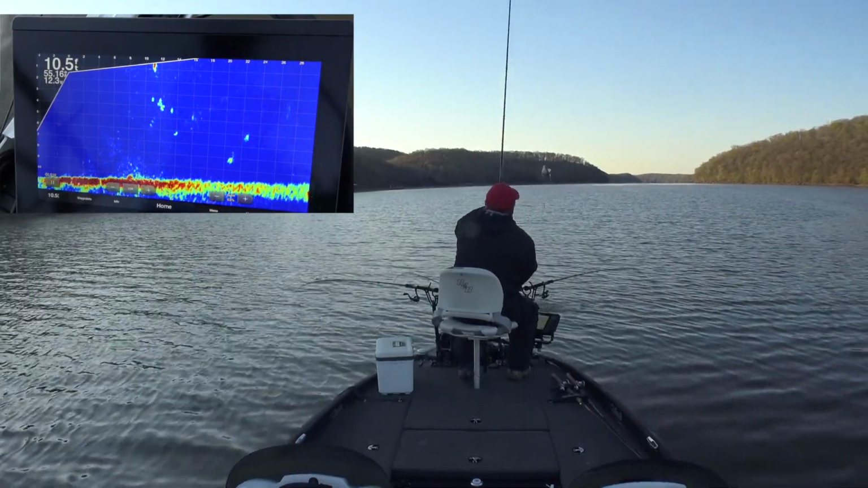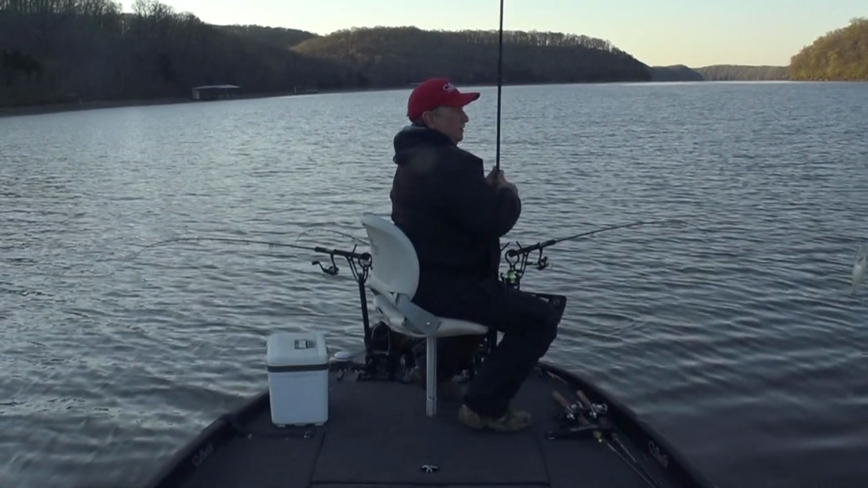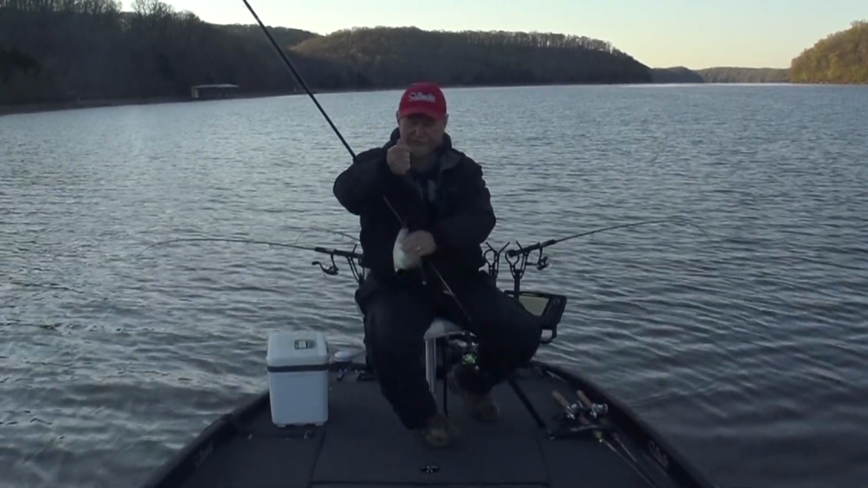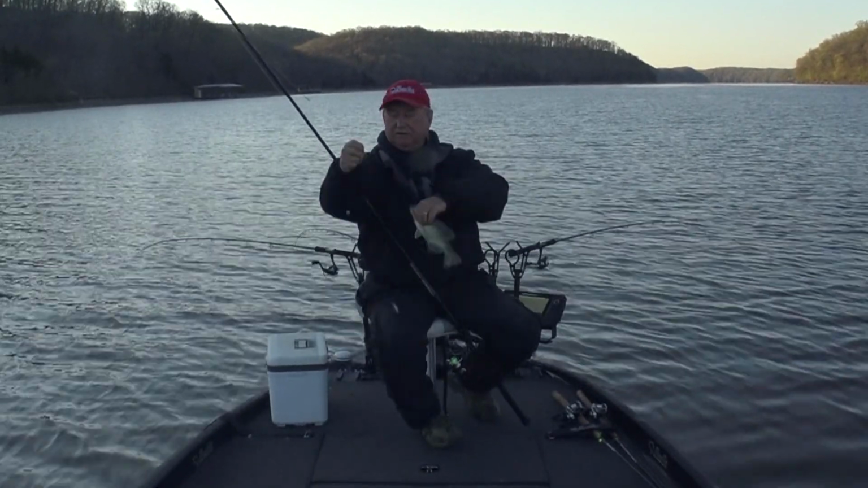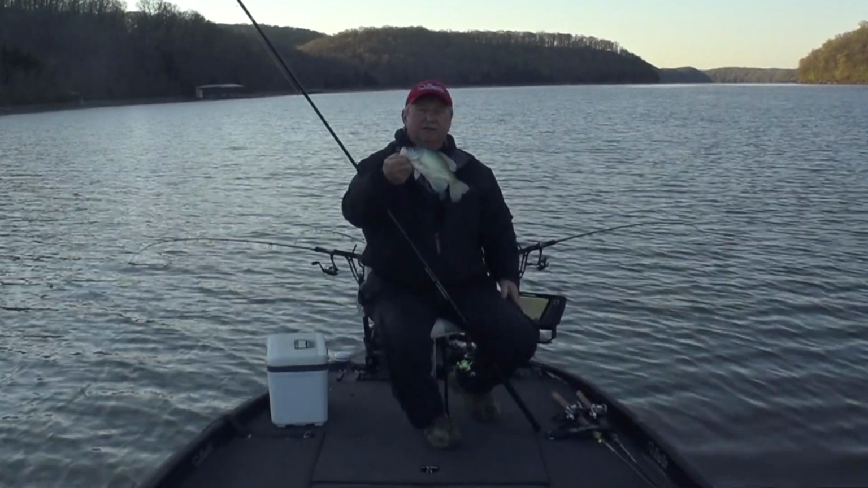There he is. Saw him on that. Raised it up just a little bit and he bit. Nice little eater fish. I'm not keeping any fish today. That's a nice little 10-inch fish.